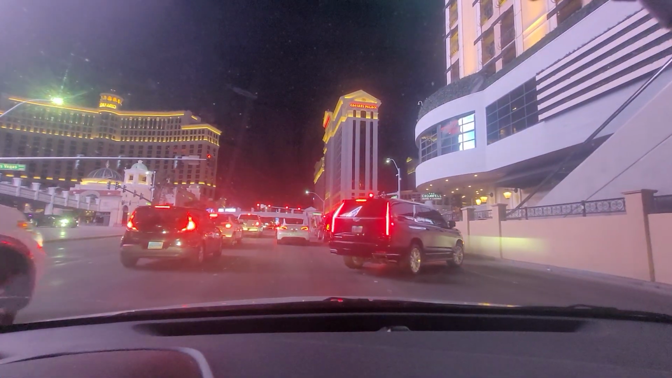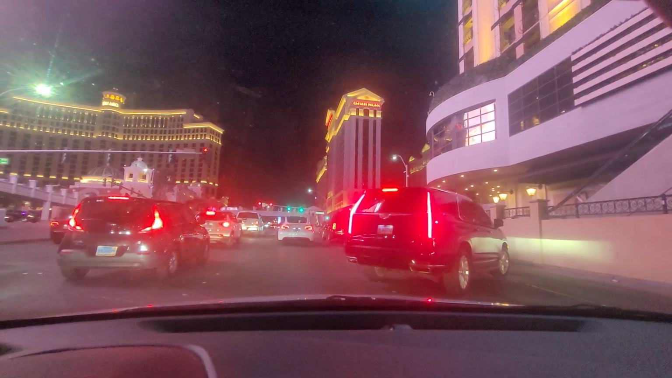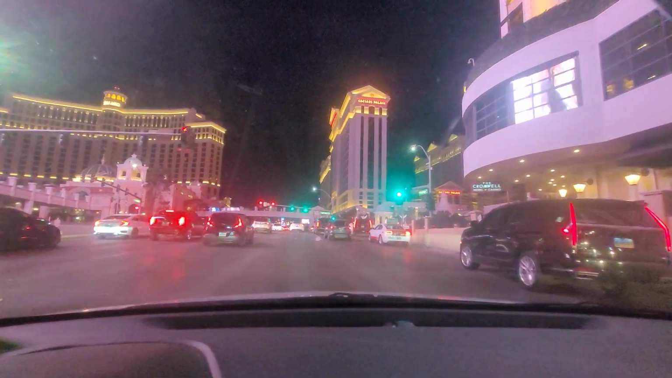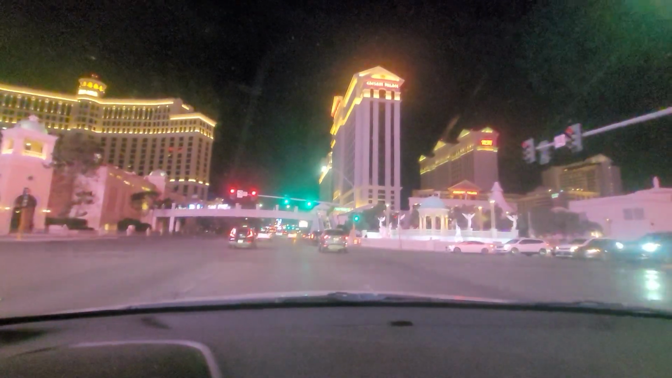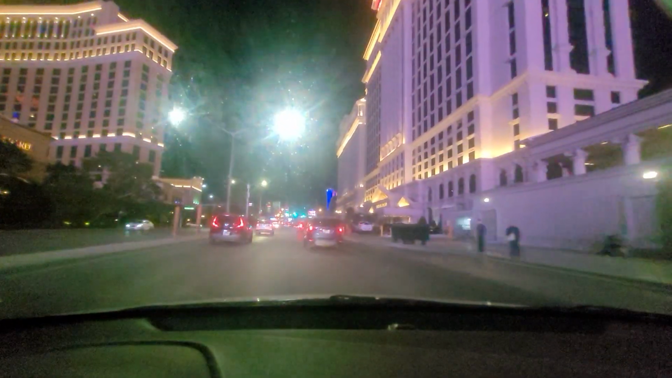Oh my God, what is that guy doing? Look, see, this is how accidents happen. This is how people's cars get jacked up, messed up, absolutely destroyed. Look at that. You gotta be definitely careful when driving in the city. Look at this guy. Oh my God.